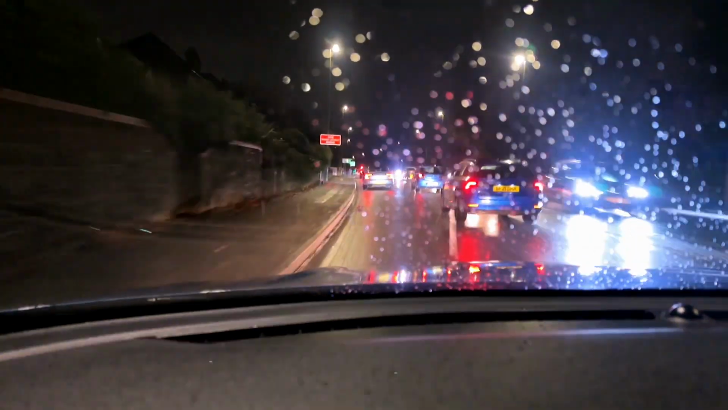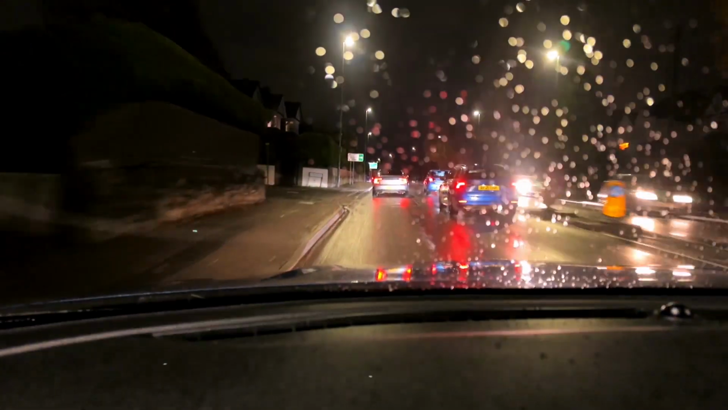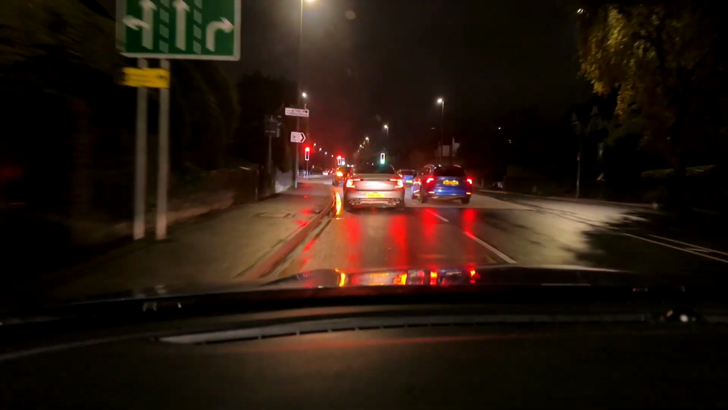That's now clear. Keep my distance between me and the vehicle in front. Nobody behind at the moment. Going through, passing the box junction, we can just barely see. Let's clear the windscreen. Coming up to a stop.